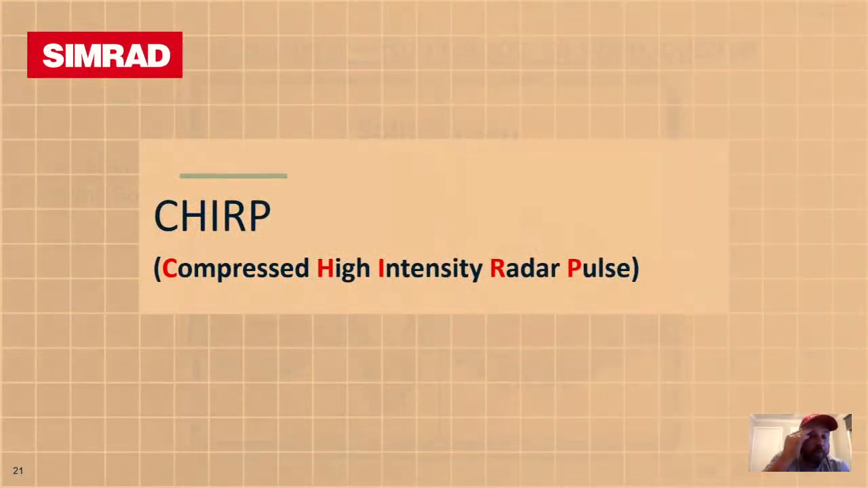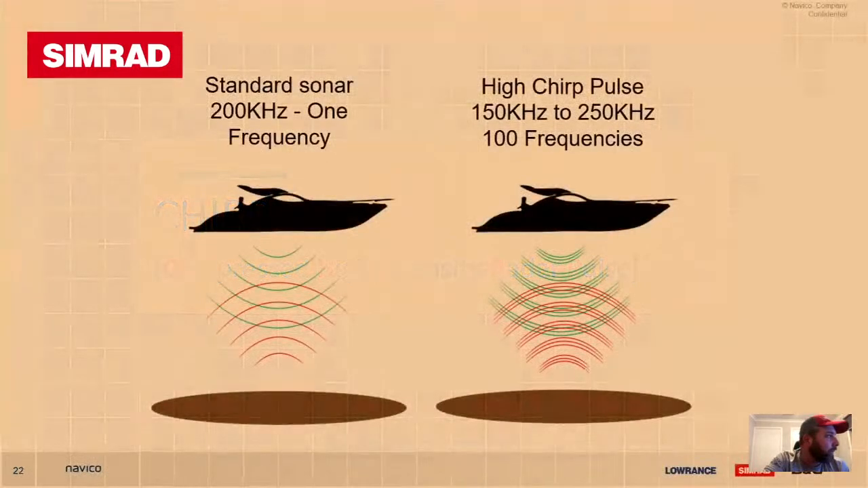Everyone hears about Chirp and wonders what it is. It is actually compressed high intensity radar pulse. Chirp technology has been around, I believe, since even World War II. It was used in radar and some of the military technologies. Only recently, in the last few years, it has transitioned across to Sonar. So the next screen will give you a bit of an idea of the difference between Chirp and how it works.